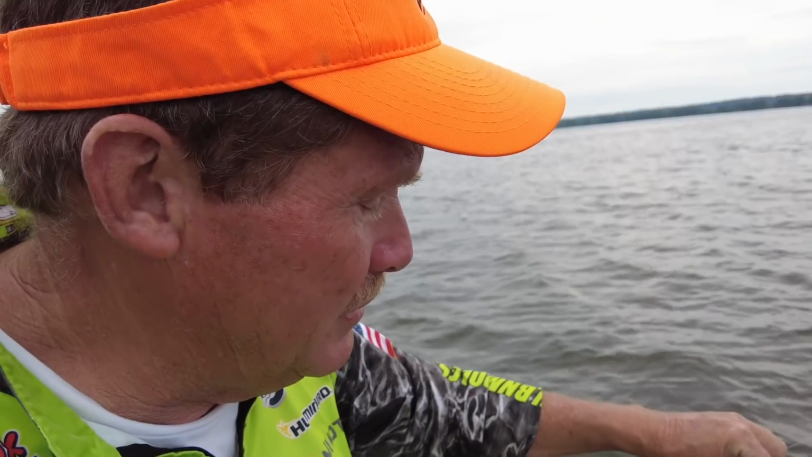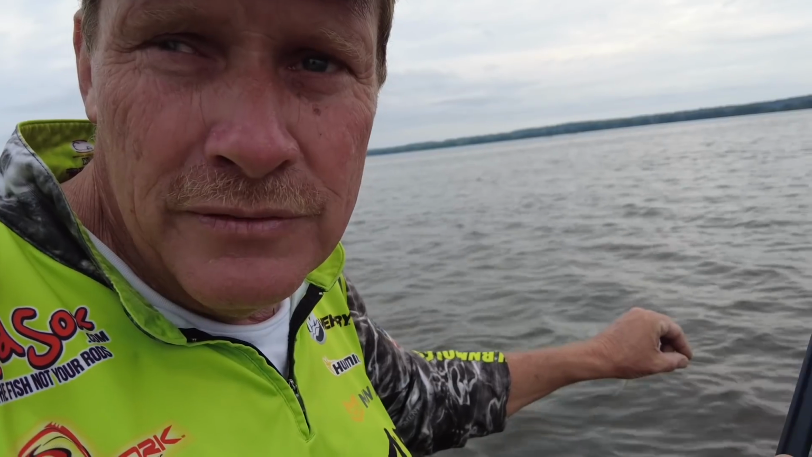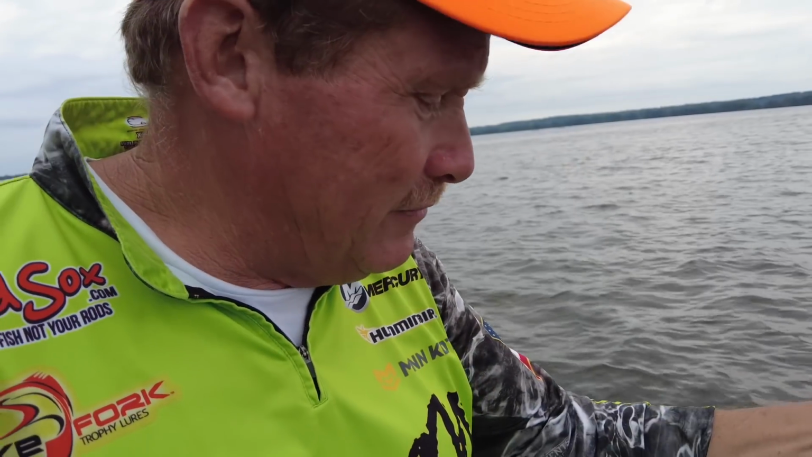I can put it right on top of his head. That way, when it falls, you don't have to wait for that minnow to swim to that fish. That little split shot will take it right to him. I got you. Pinpoint accuracy. Pinpoint, that's it. So let's see if we can find a fish.